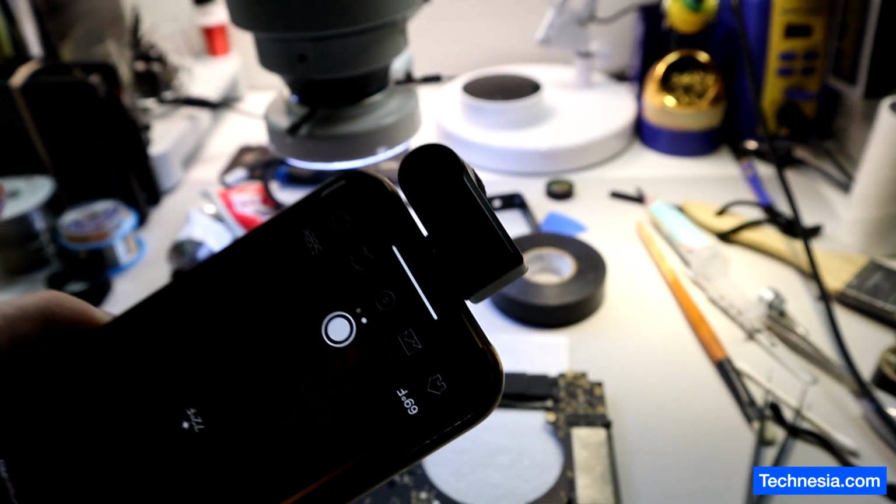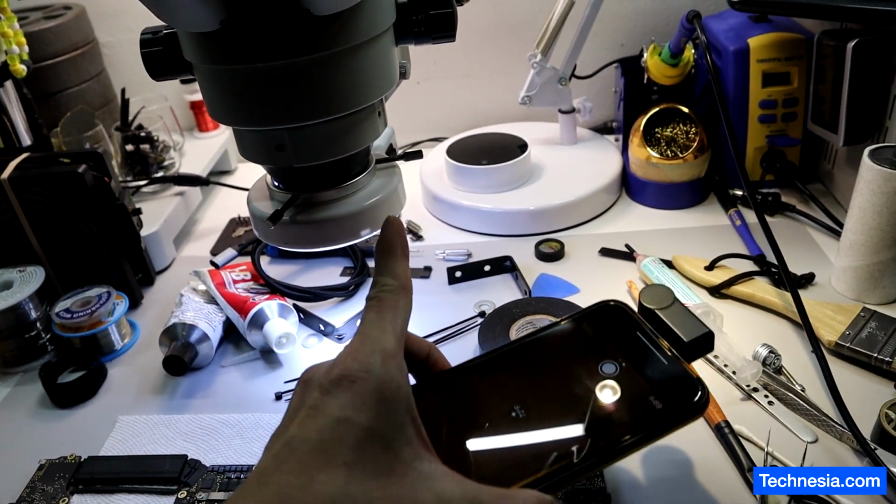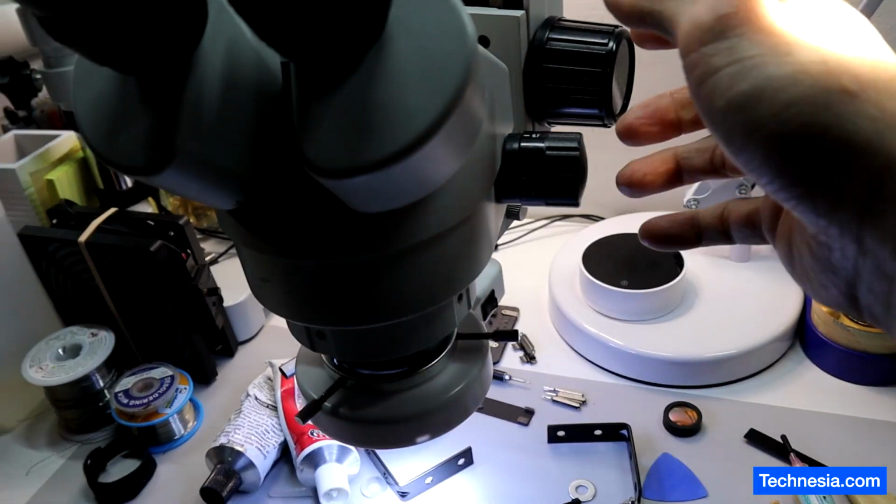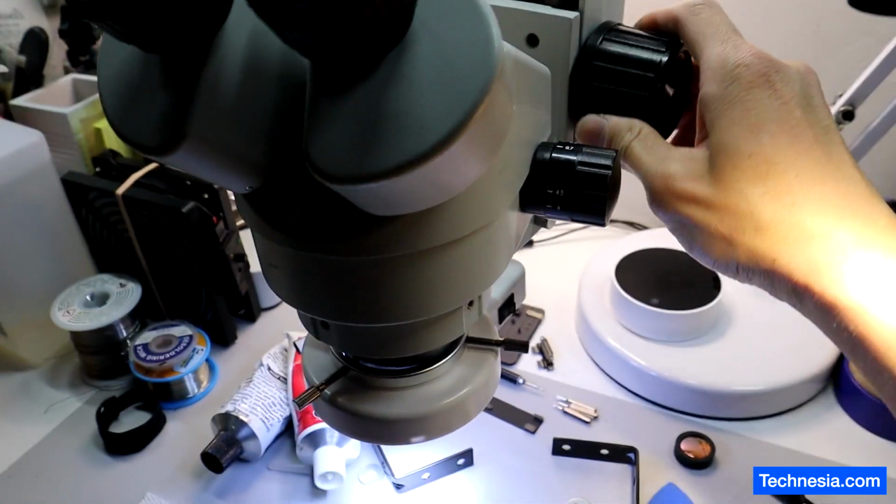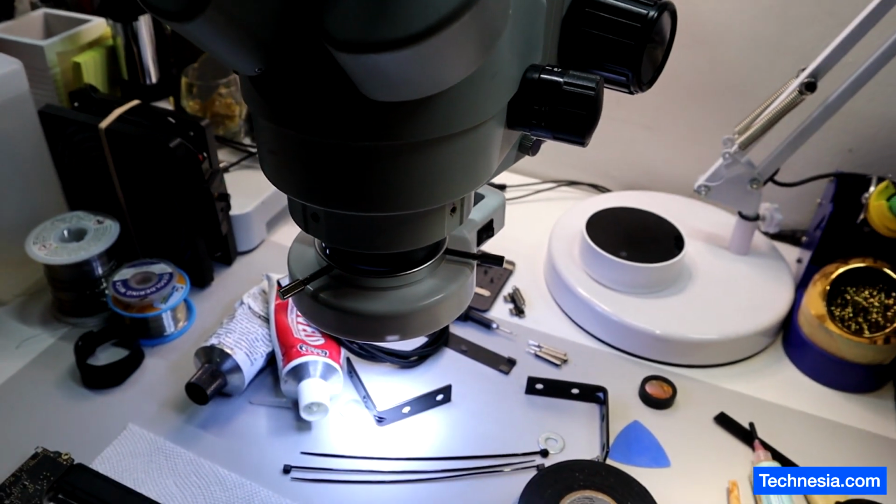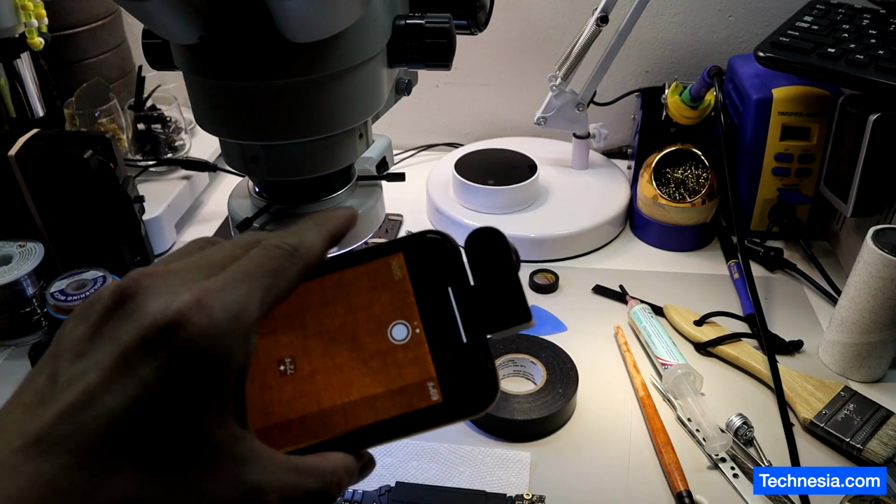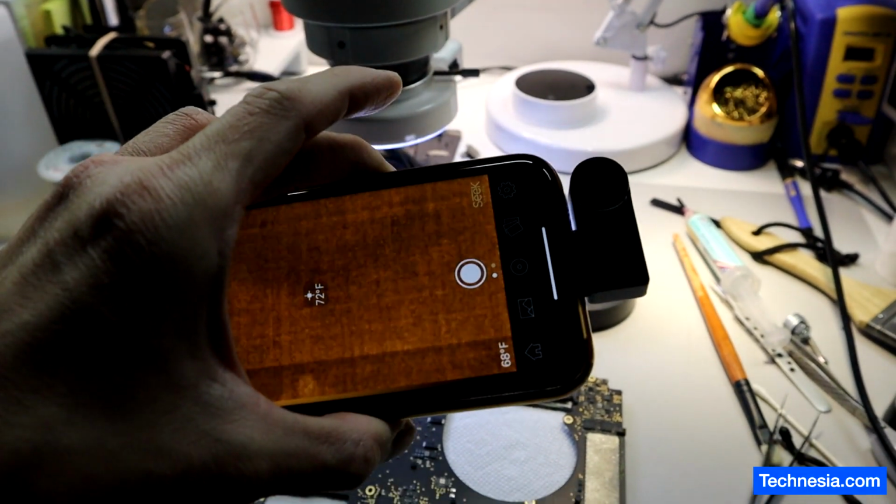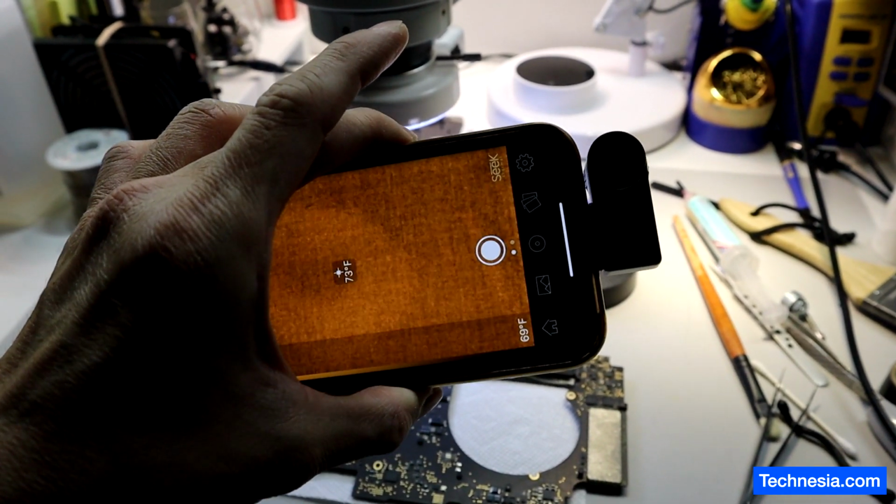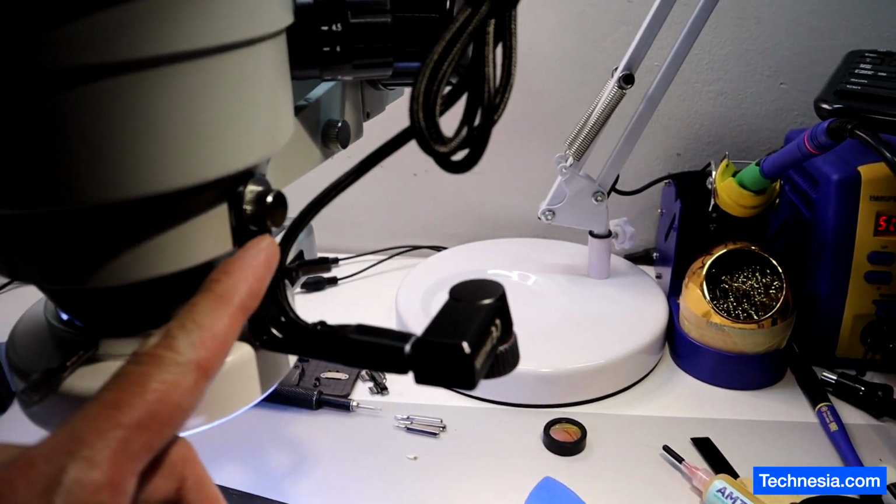And I'm thinking, is there a way to attach this thermal camera to my microscope? Because I already have a microscope with a control where I can move it up and down to adjust the focus. And if I can attach this thermal camera to my microscope, it's going to be much easier for me to work on the logic boards. Also, I'd have two free hands instead of one just to keep holding the phone. So I made an attachment like this.